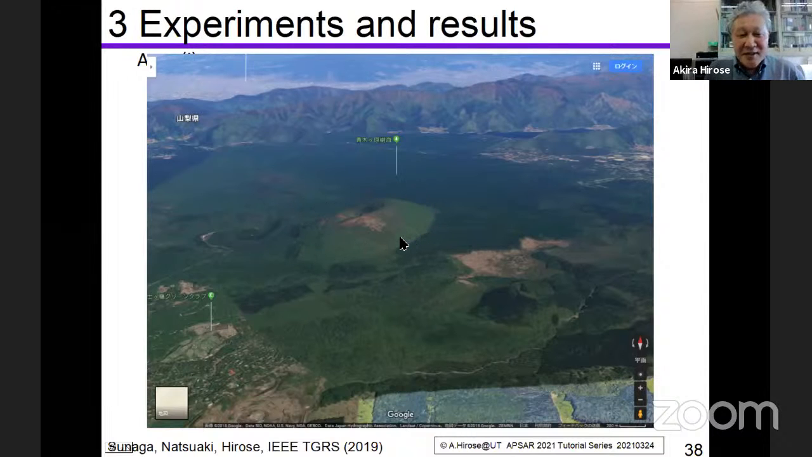This is an example of Omuroyama. In Japan, we have many Omuroyamas. And this is the typical one. And we use this mountain as the teacher Omuroyama. So this is the red area.